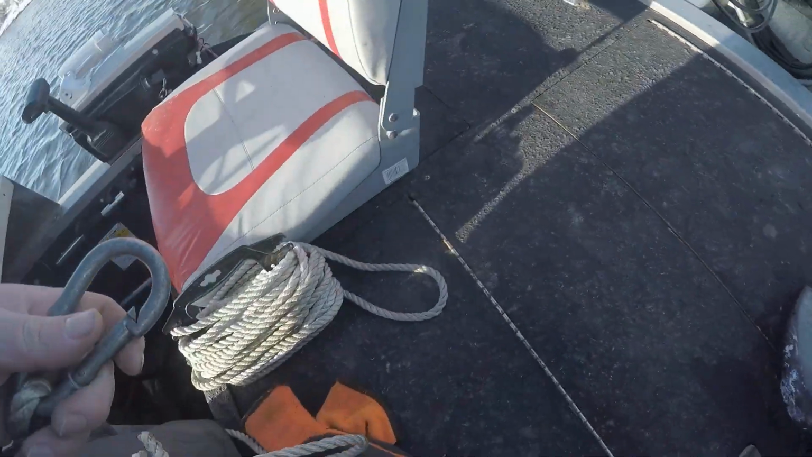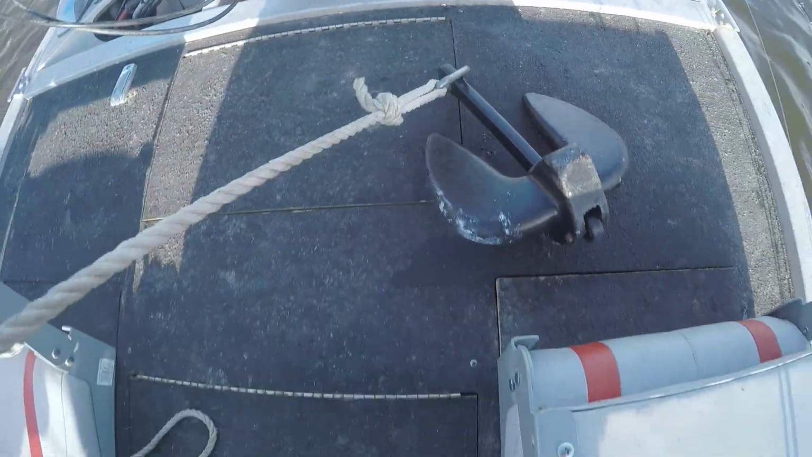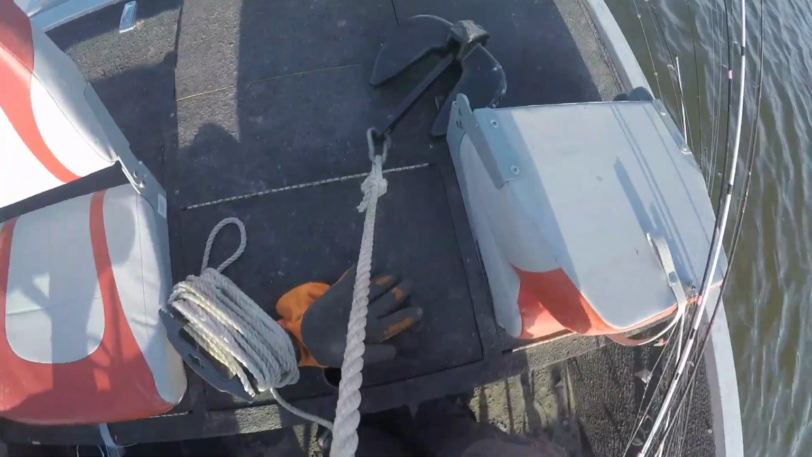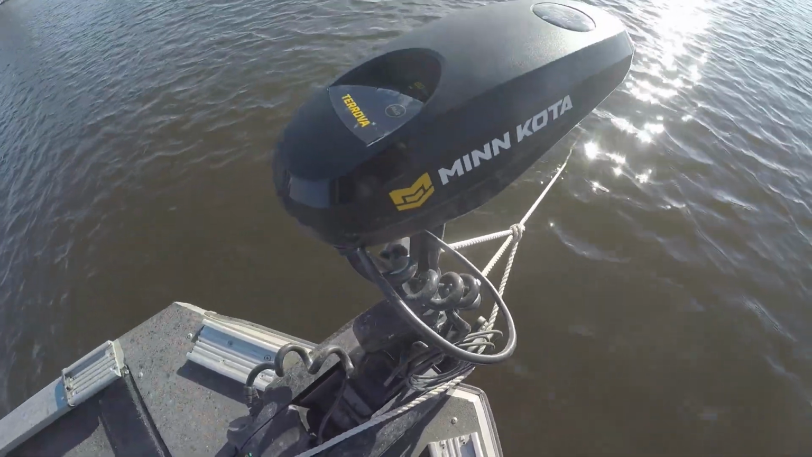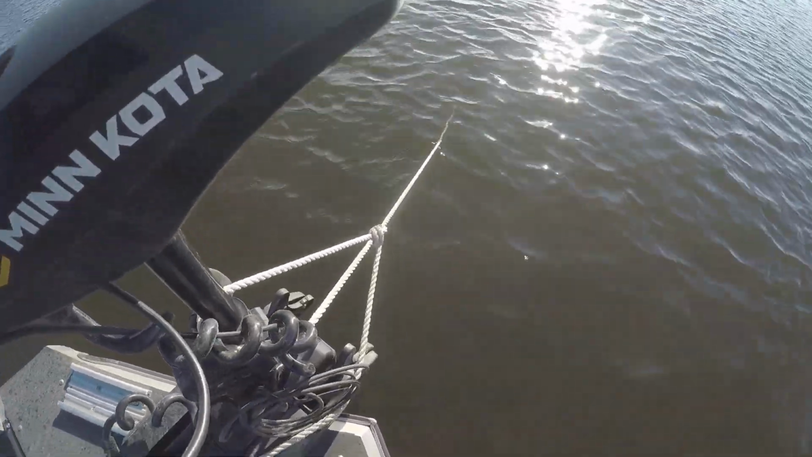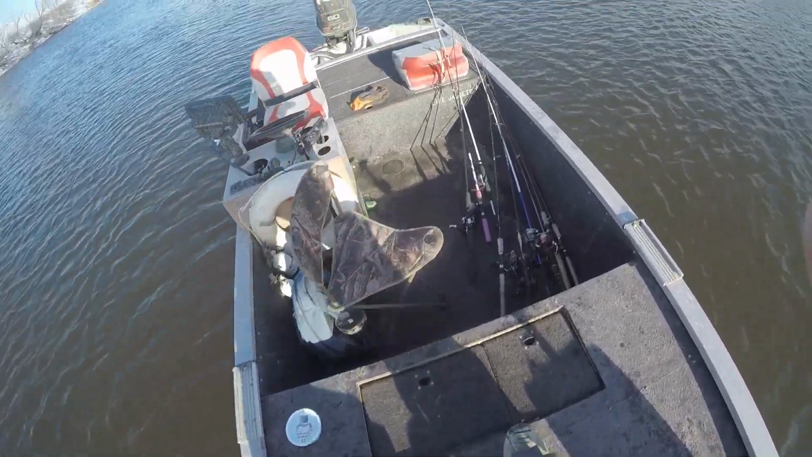Well, I pretty much killed my spot lock, so I got the handy dandy anchor system now. Threw the anchor in, just tied a loop around the trolling motor for a tie off point. We're good to go. Back at it.